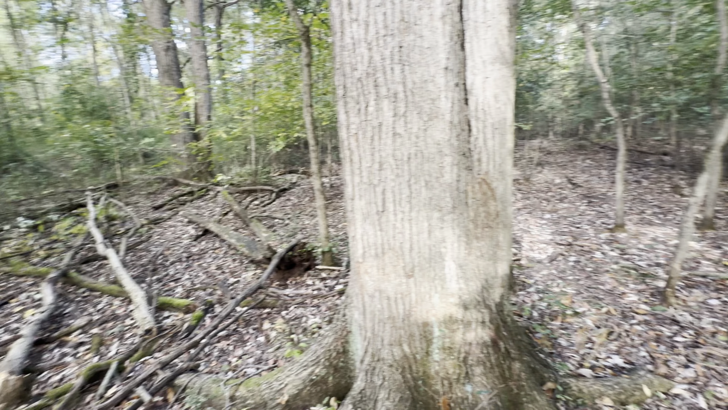Something rubbed up the ground there pretty good. There are more scrapes. That's pretty cool. Alright, I'm gonna go up to this camera and then we might check it out a little bit. If not, then I'll see you guys back in the Jeep.